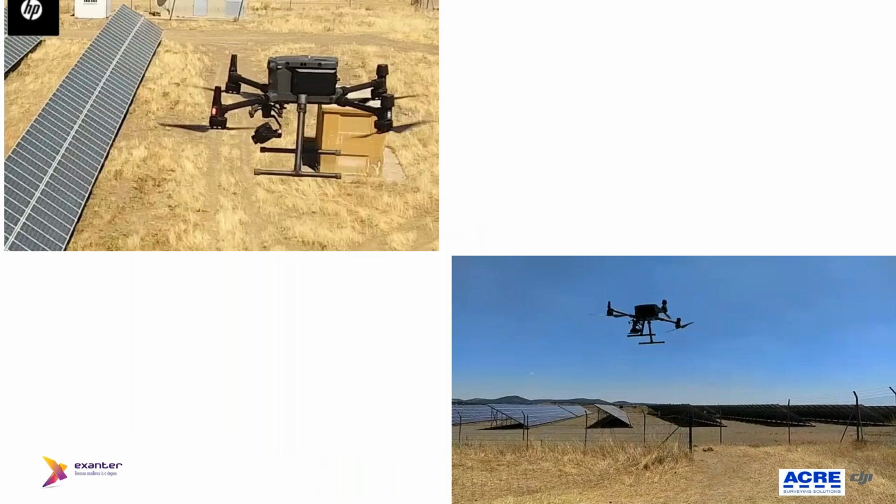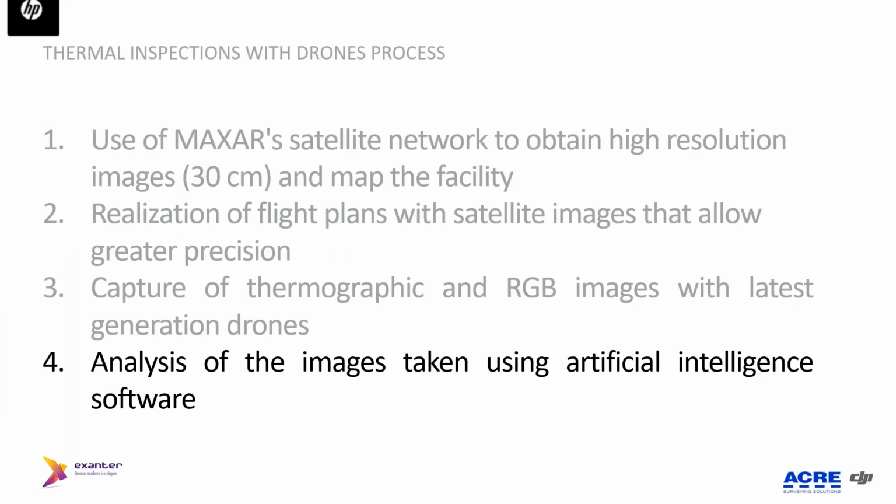Okay, you have here some pictures of the equipment, and later on we got the inventory, we make the flight plans, we make the capture of the images at site, and what is important now is how we analyze these images that we have taken. Imagine that we have a plant of 400 megawatts, with 1.5 million panels, and you have to analyze this huge amount of images manually. It is impossible or takes a lot of time.